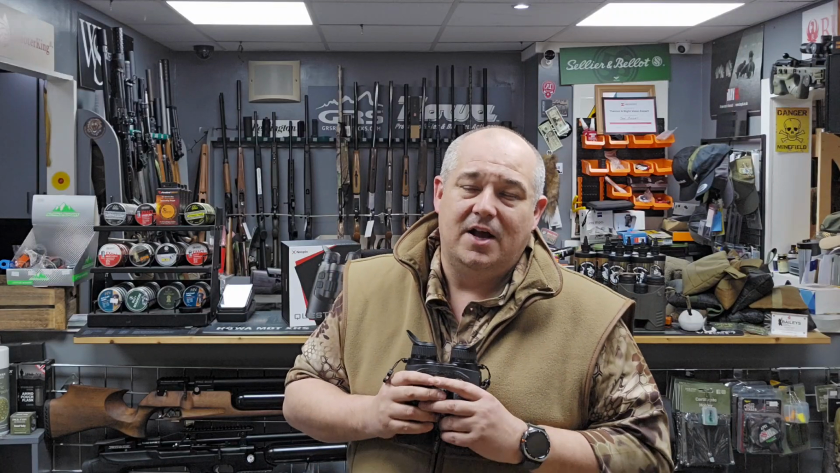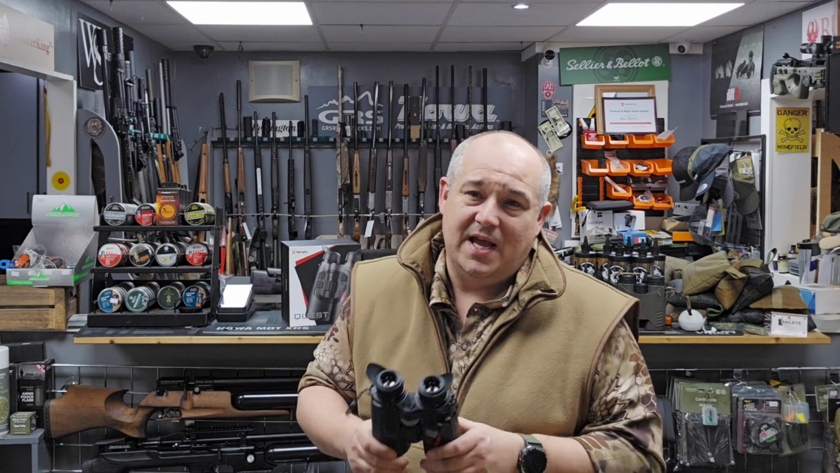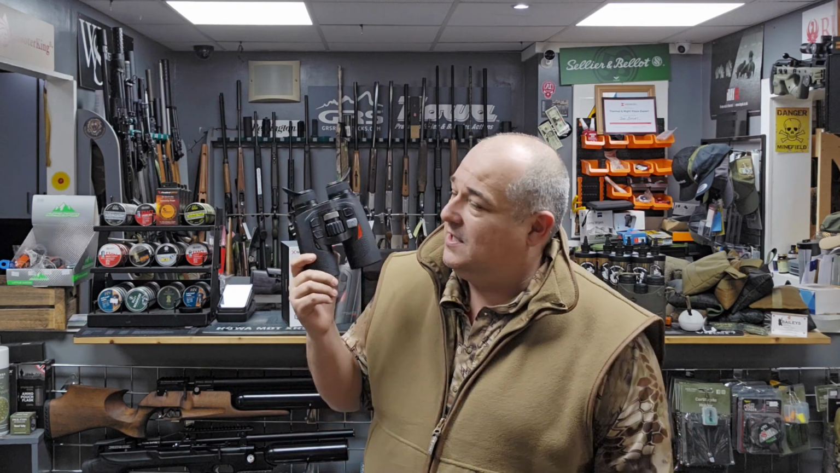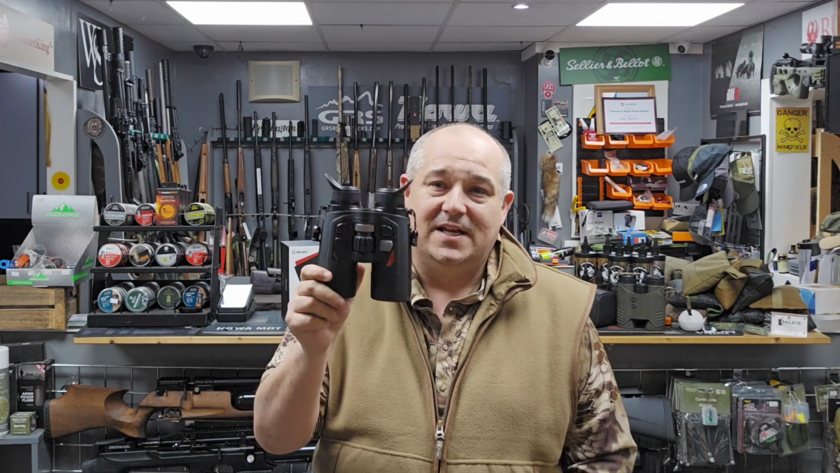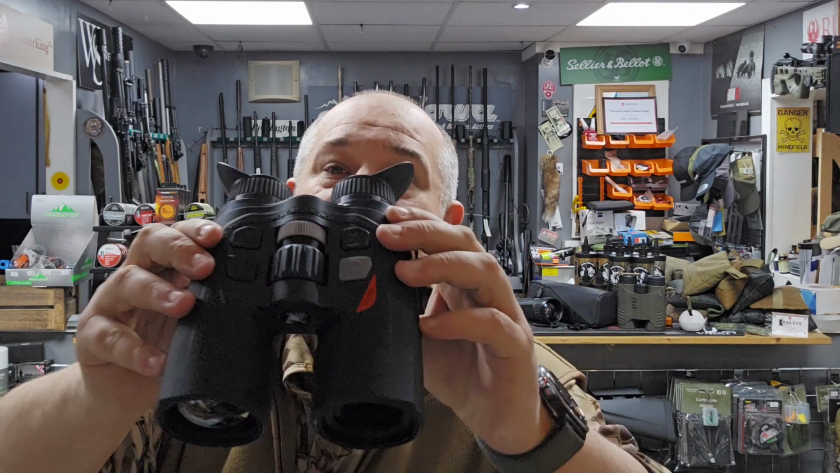Yet again, another fantastic product release from Nocpix. This time we have the Quest thermal binoculars. We're touting this as the thermal technology with the traditional binocular experience. So as you can see, these are tiny, very small. I'm going to come closer.